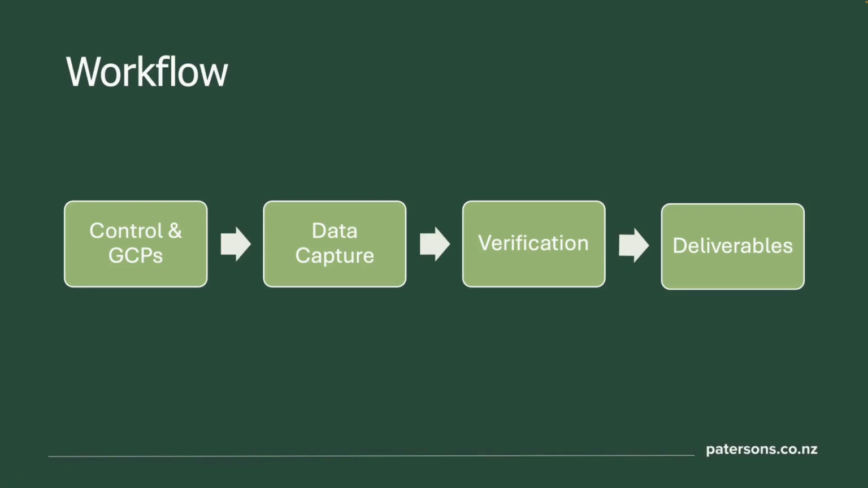Now that we've covered the scanners used, let's go over the workflow. This is obviously a very basic overview, and I'll go into a bit more detail. But to summarize, it's a pretty standard workflow when working with this sort of data.